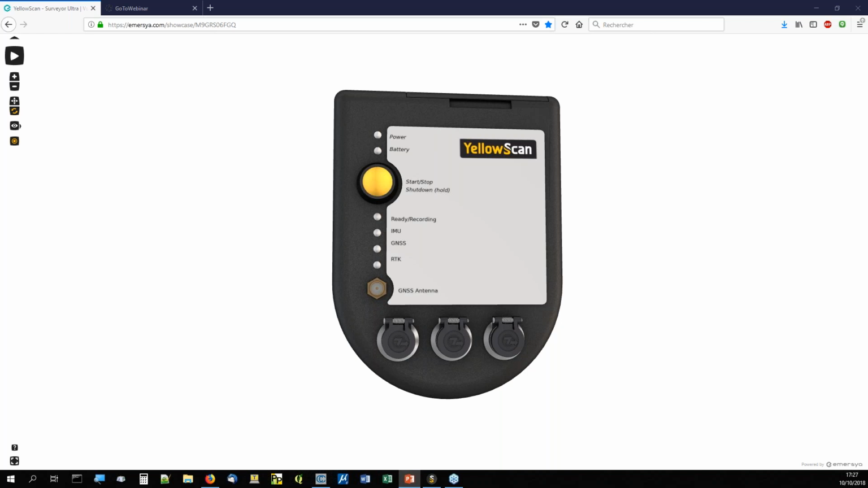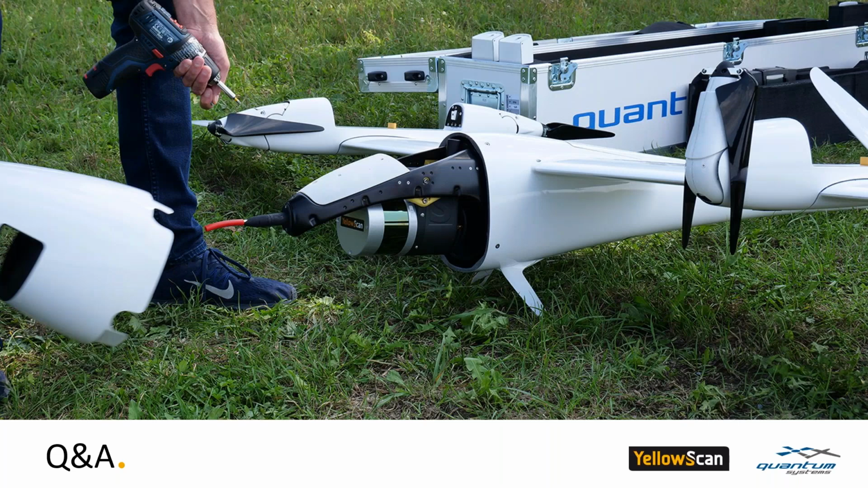I got the questions. So the overall point cloud accuracy is the result, as Julian tried to explain, of more than one component. It's definitely not correlated with the flight on its own. Well, a little bit by the flight altitude, but mainly it's the result of the IMU, the GPS, and the laser accuracy.